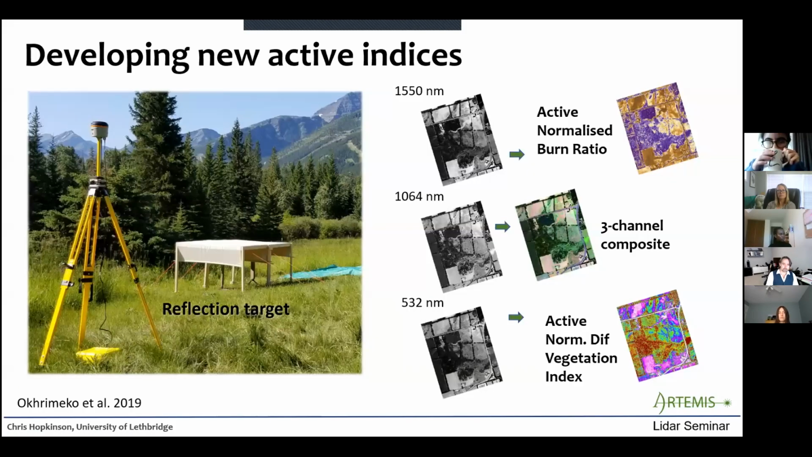Okay, so let's look at some of the recent case studies from the lab. Maxim Okremenko, a recent master's student in my lab, was looking at the spectral reflectance properties, essentially trying to convert the laser signal intensity into a spectral reflectance. And so that requires some radiometric work. Here you can see the intensities from each of the channels.